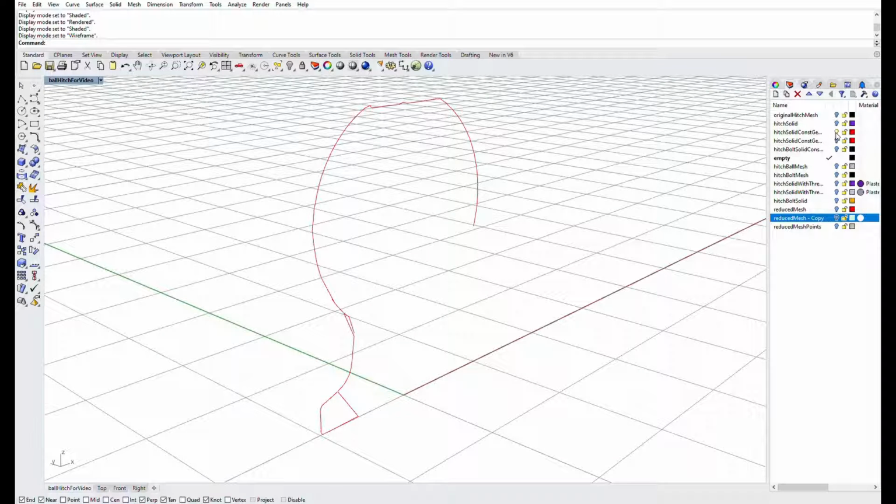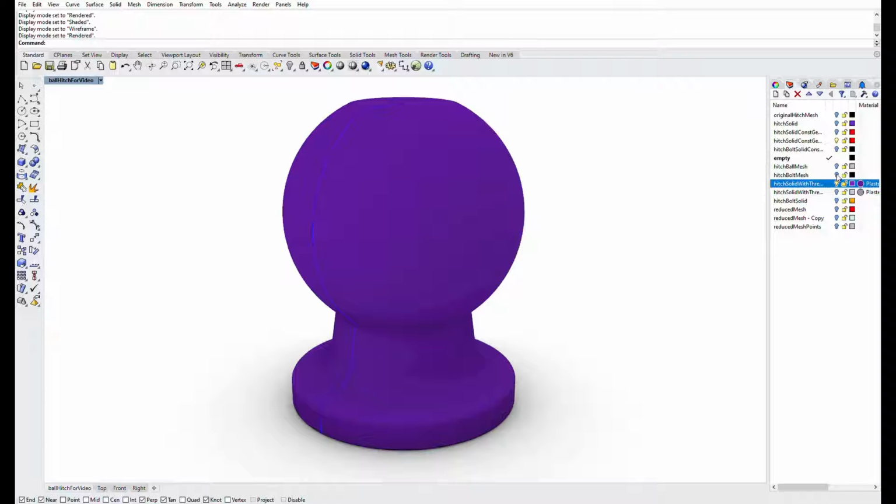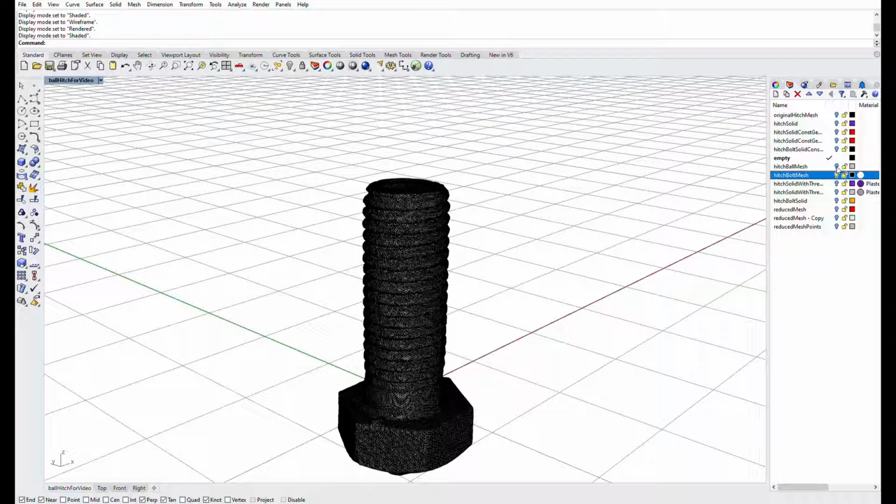It appears this part can be modeled as a solid of revolution. The first step is to create a cross-section by intersecting the mesh with a plane. The resulting polyline is used to generate primitive wireframe, such as lines, arcs, and B-splines, which can then be revolved to build a solid. Another part we scanned was a bolt.